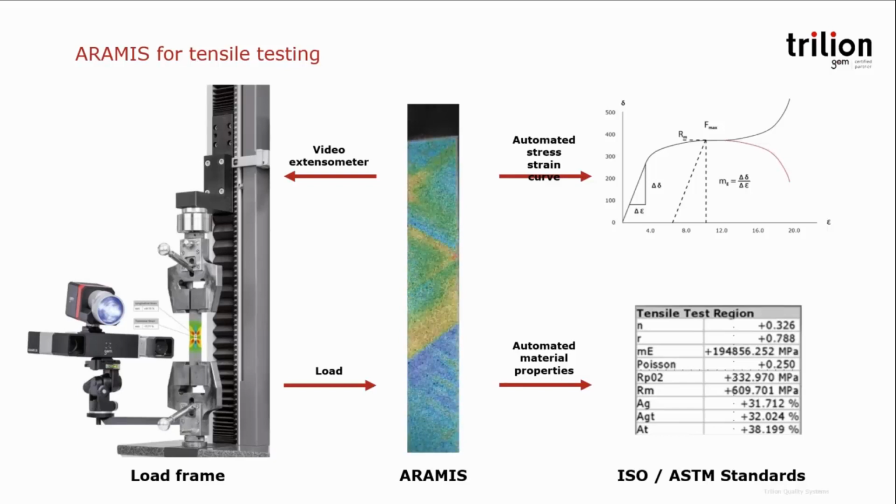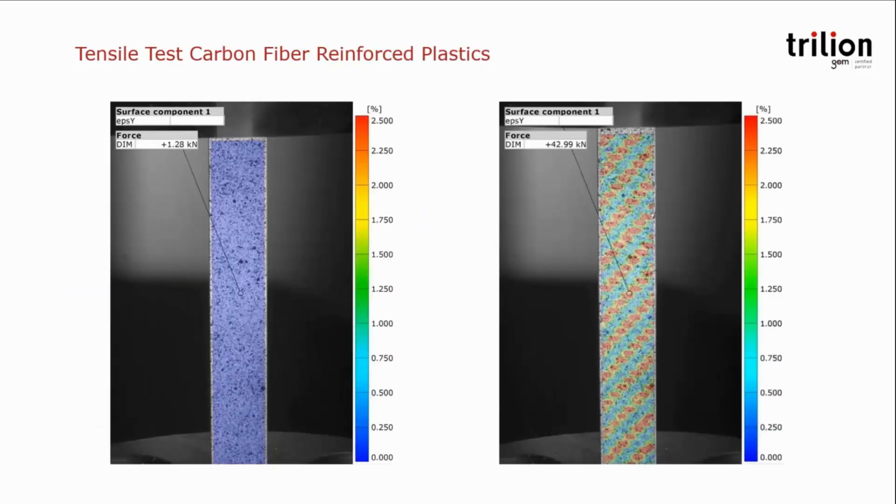When synchronized with the load history data from the testing apparatus, ARAMIS data can be configured to automatically plot the stress strain curve, and we'll find parameters according to your standards, ISO, ASTM, whatever they might be, including N value, R value, Young's modulus, Poisson's ratio, yield strength. Often we're assuming constant volume here for, say for instance, R value, but many other material parameters as well.